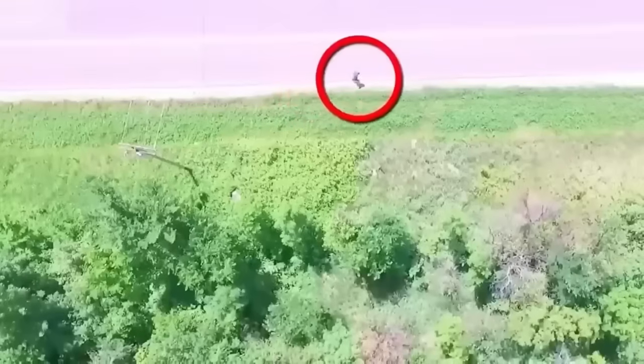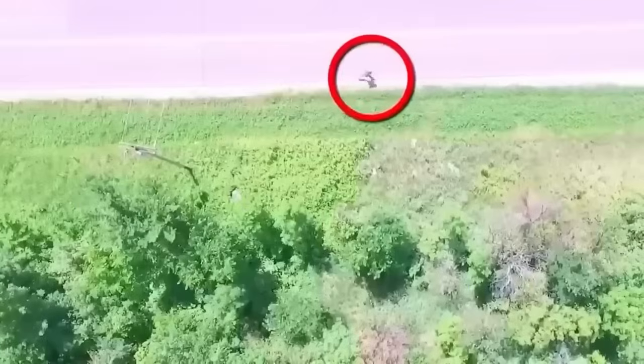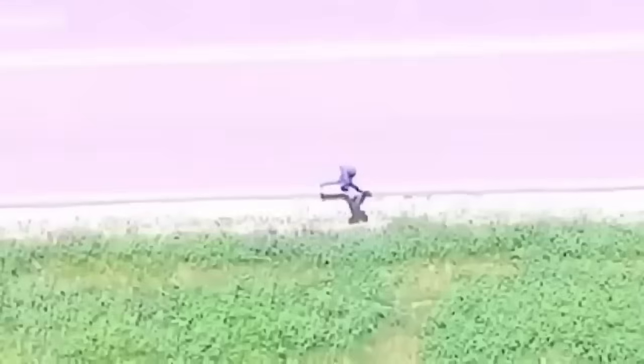As the footage circulated, it ignited a wave of curiosity and speculation, leaving viewers in awe and wonder. Yet despite the buzz it created, further information remains elusive. Until more details emerge, this enigmatic event continues to spark fascination.